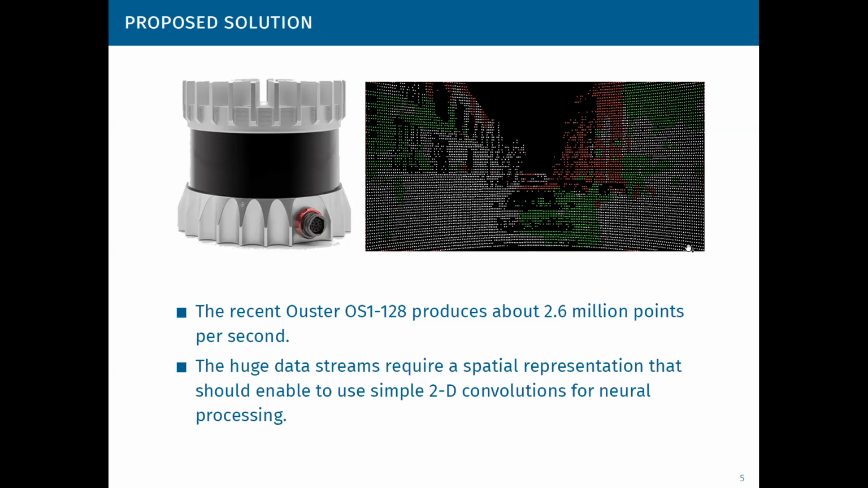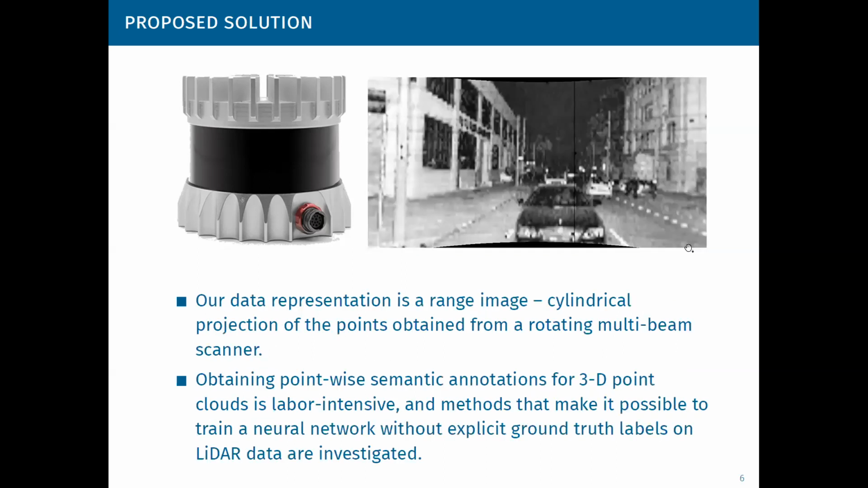A good representation in this case is a range image, which can be seen as a cylindrical projection of the points obtained from a rotating multi-beam scanner. You can see an example of such a range image on the screen at this moment. However, having such a representation, one problem remains. This is a problem with labeling, because obtaining point-wise semantic annotations for 3D point clouds is labor-intensive and time-consuming, so there are few datasets that support this level of annotation.